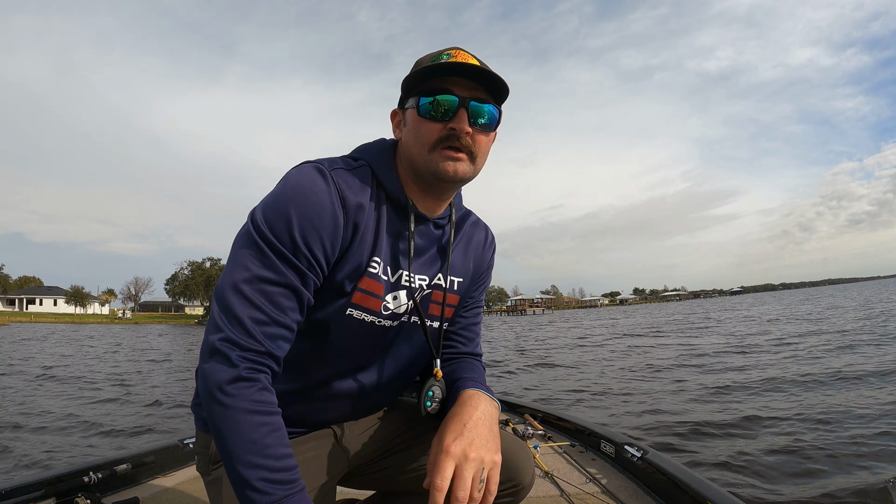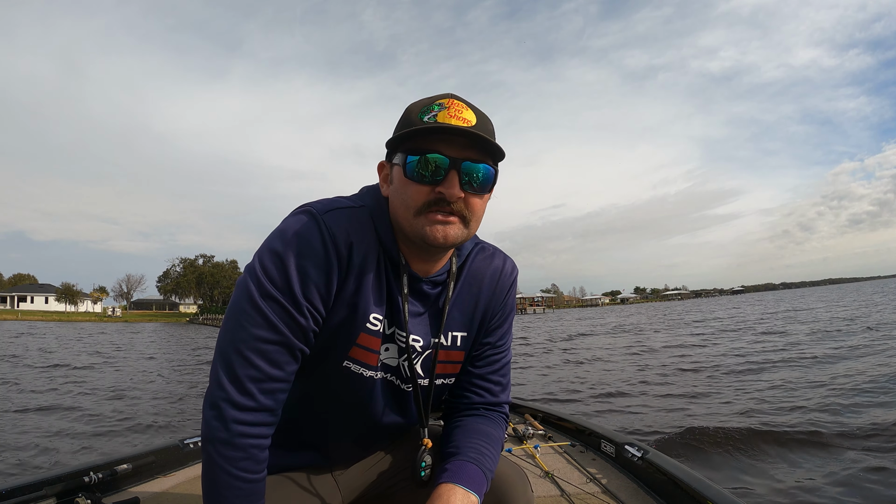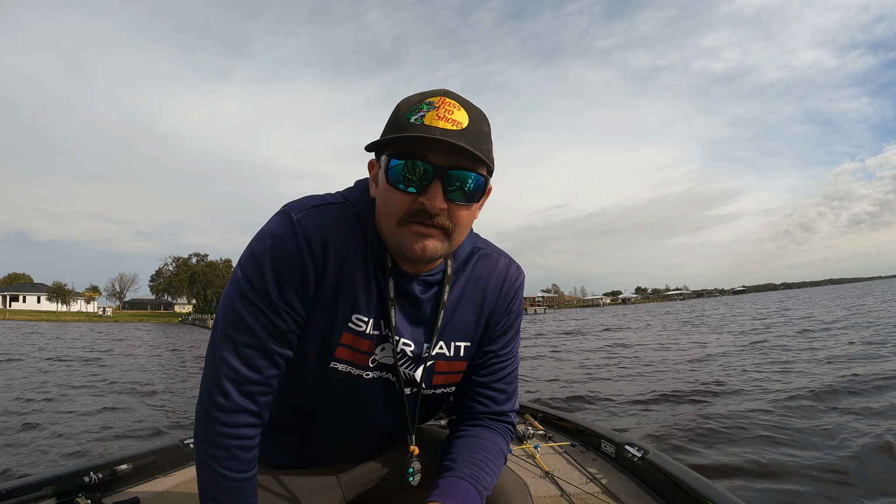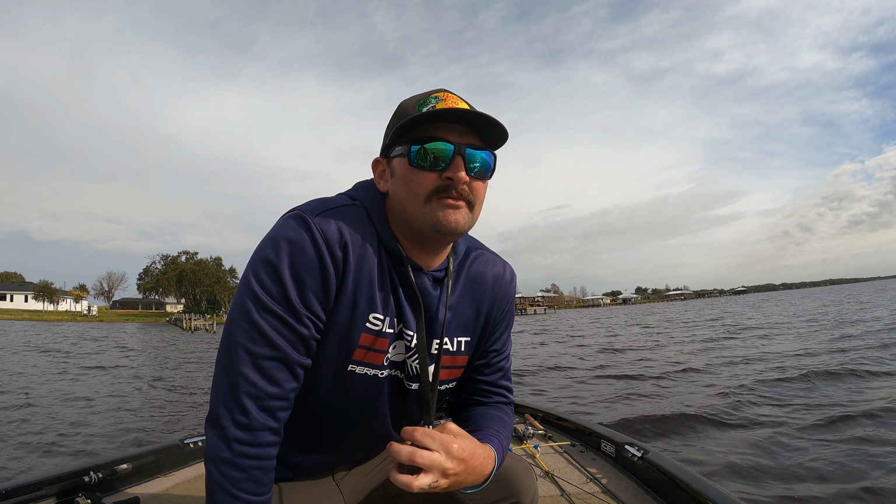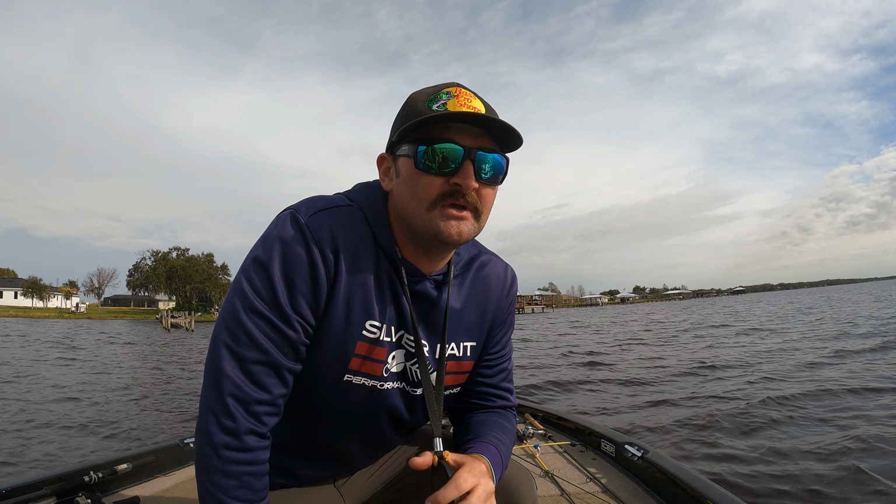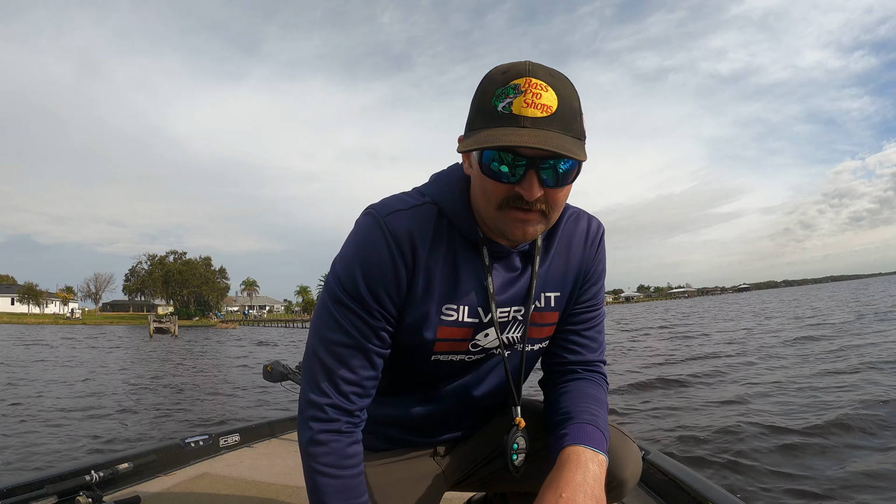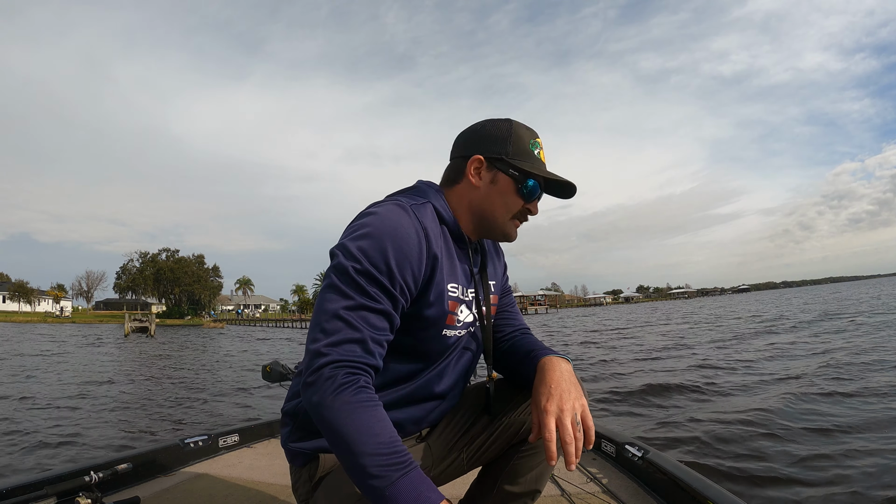Alright, so the deep fish are not cooperating very well. All the fish that we've been catching have been on shallow, hard structure. So that's exactly what we're going to go do. These docks are usually treating me pretty well, and maybe we can get on something where we can sit there and cast some minnows and drift some minnows into this wind, but usually they bite the jig pretty well. But we're going to give up on the deep fish and see if we can make something happen.